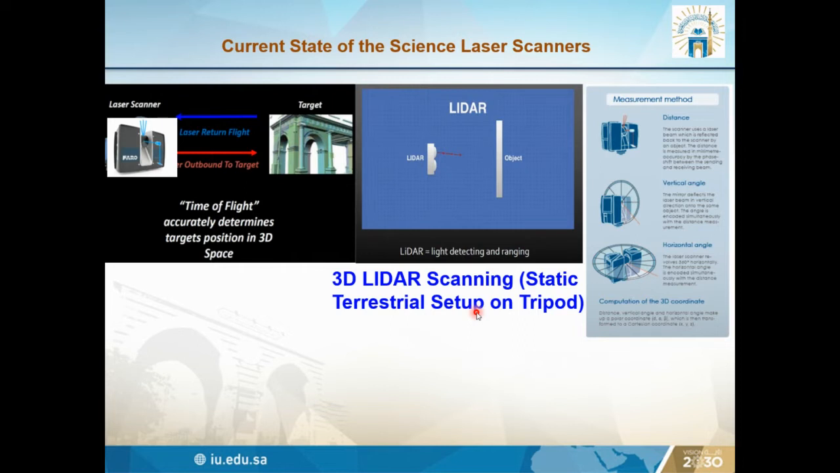In Google Maps or similar services, they collect the building data by aerial survey. But we are doing static scanning, which means we set up the scanner on the Earth. So this is called static terrestrial setup scanning.